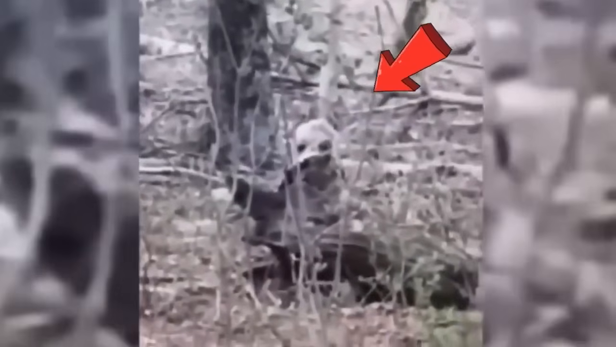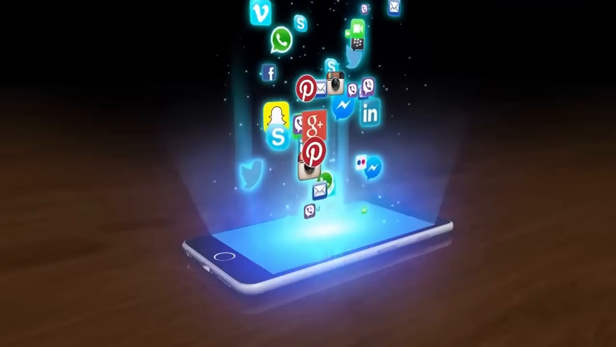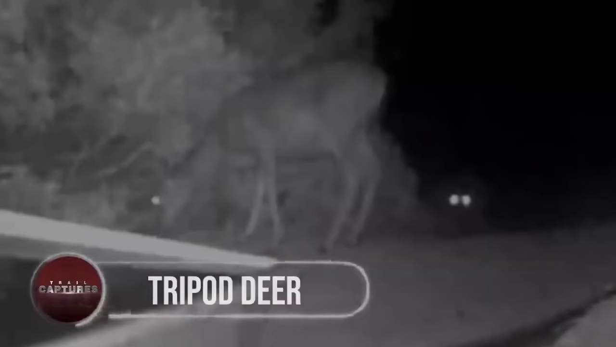As he ventures closer, he's taken aback by its appearance, an uncanny blend of a seal and a bird. The creature's beak resembles that of a woodpecker, and its eyes, hollow and black, add to the intrigue. Eager to share the mysterious discovery, the video's uploaded onto the internet, sparking curiosity far and wide. Yet, the puzzle remains unsolved.